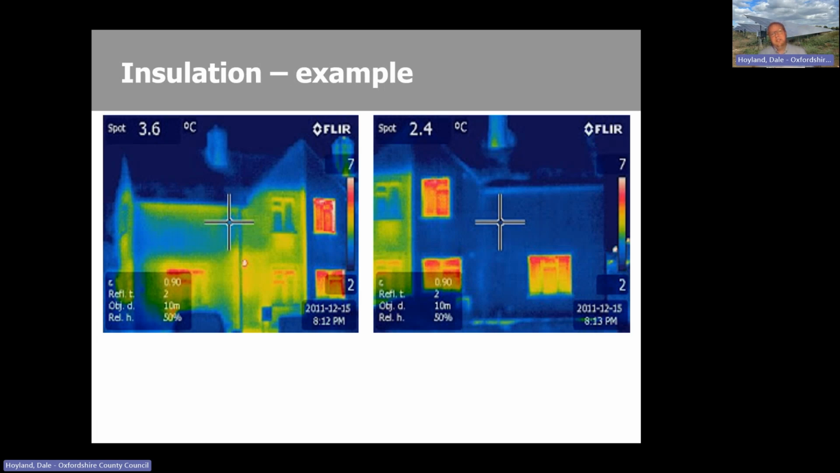So here's an interesting example from here in Oxfordshire, near where I live, whereby the house on the right-hand side had cavity wall insulation, house on the left-hand side not. Although the house on the left-hand side had invested in new windows recently instead, so there's a few differences there. This is a particularly interesting example because, firstly, of the building construction, whereby the two semi-detached properties, the party wall between them went all the way across the cavity wall to the front. So you've got a really clear distinction of heat loss between those houses.